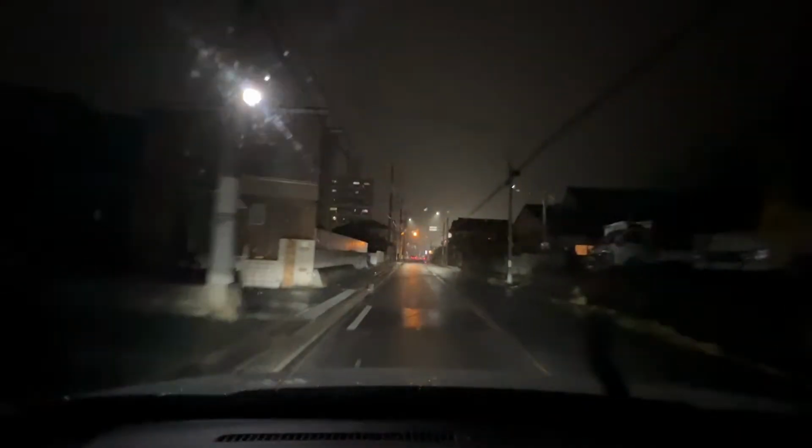As you can tell, even though we're in a big prefecture, we're in the city, technically, of Sakai, it can get dark pretty quick.